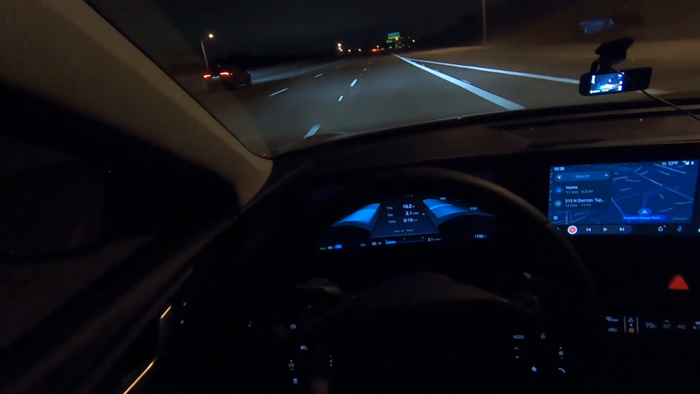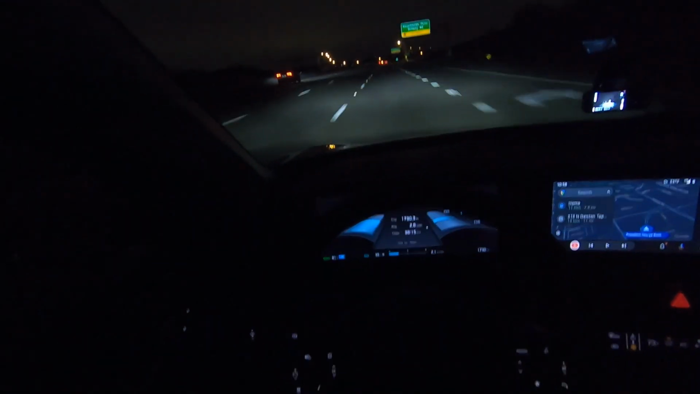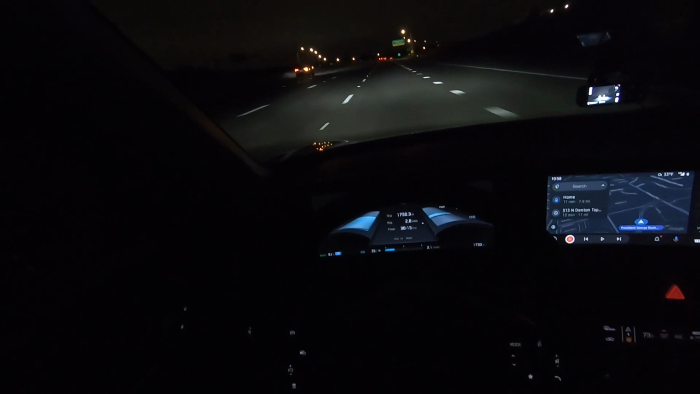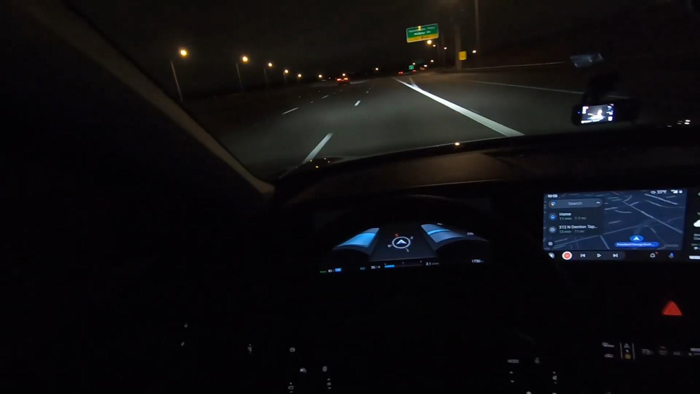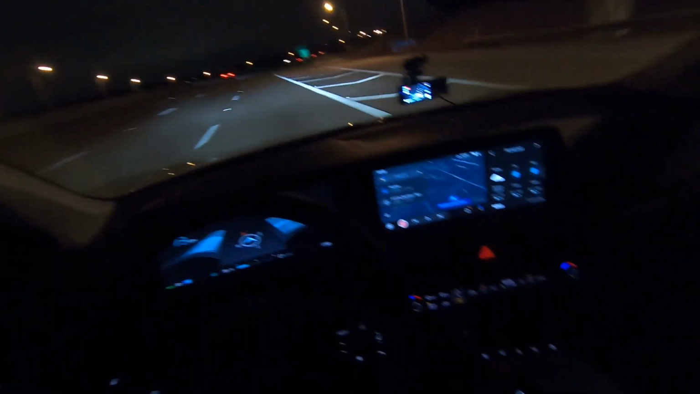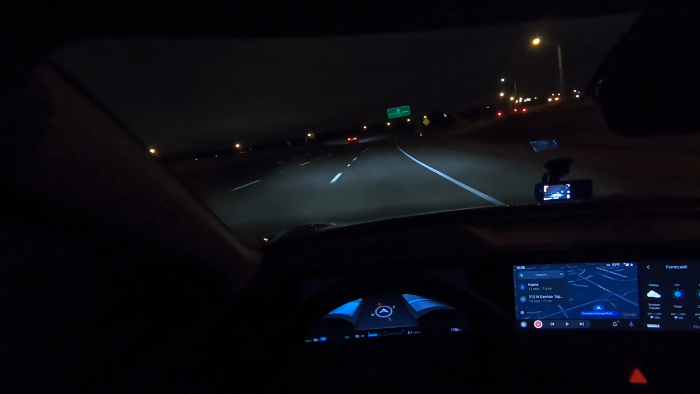Other menus, trip menu. And you scroll through this, it'll give you an overall. I've driven 1,730 miles on this car already. Compass. But yeah, I mean, that's fit for the most part. I'm not gonna mess with this area too much right now, just because I'm driving.